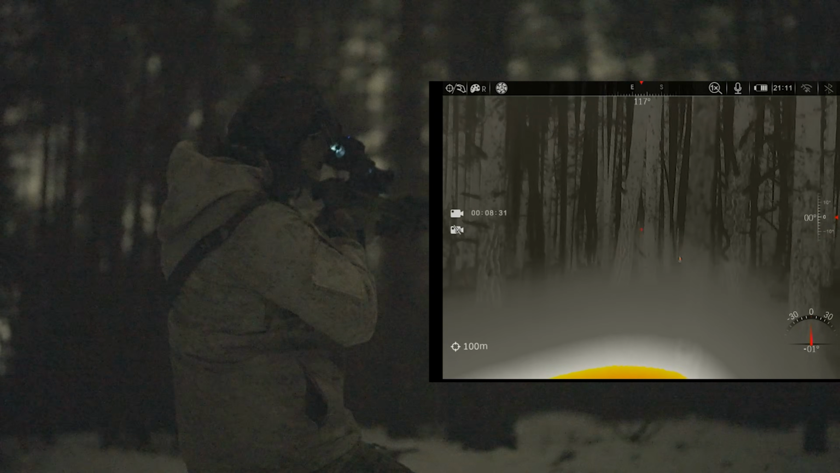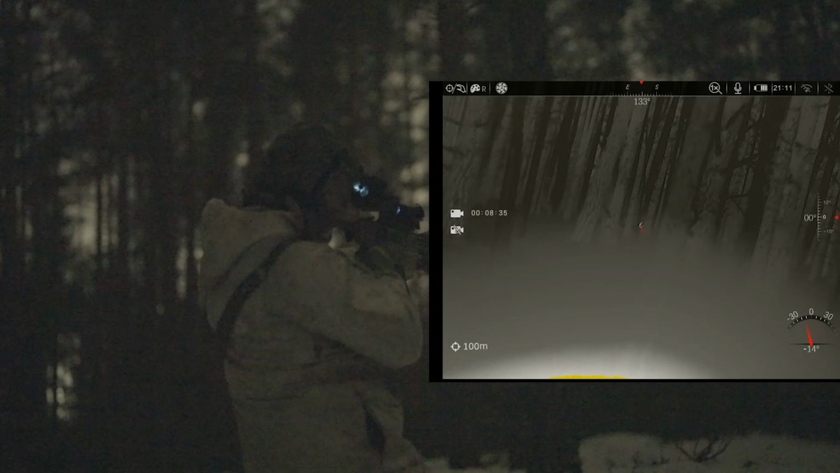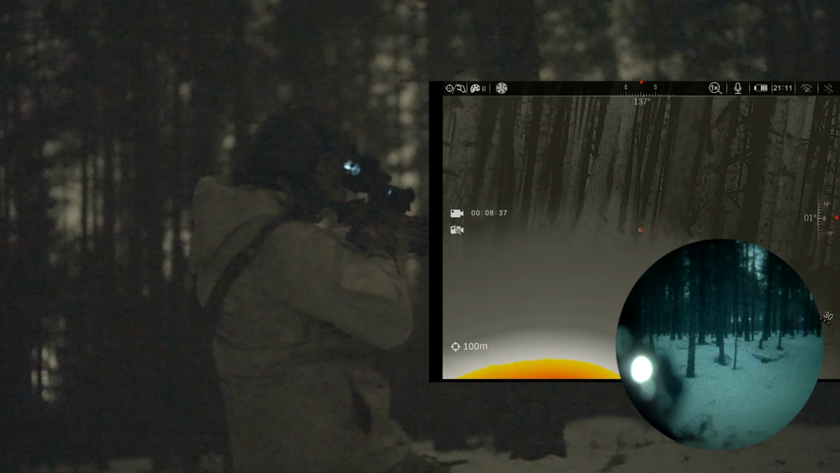So this is the experience of pulling security. I'm really curious that they still haven't found me. Well, I guess I have a decent position as well, like I'm not standing out in the open. And now pointing the laser. I also have a small light over. Oh, I just got lased.